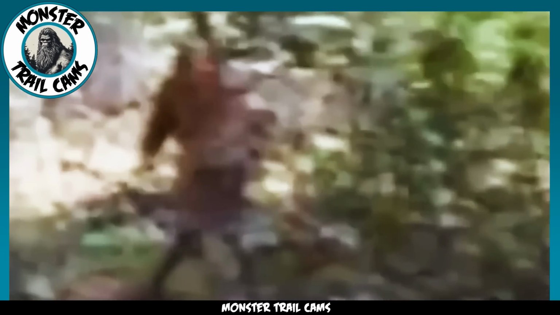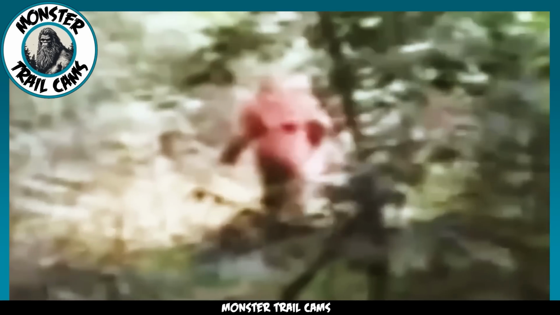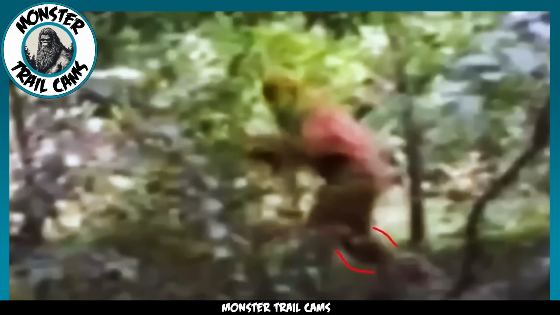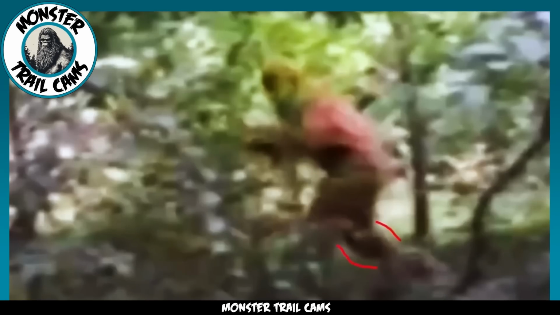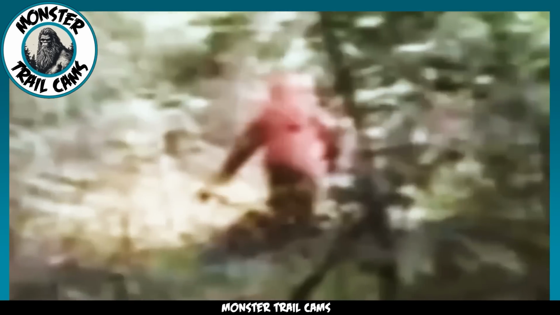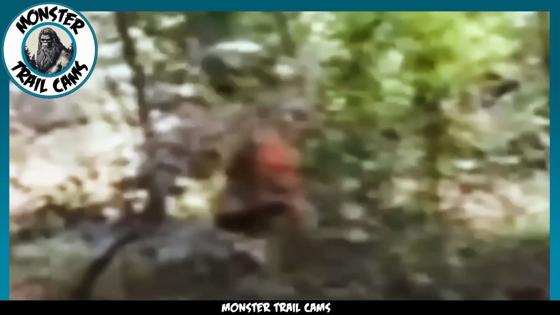As the video plays out, we gradually get a better glimpse of this mysterious creature. And let me tell you, the details are tantalizing. Now, what stands out initially is the color of Bigfoot's coat. It's a rich and earthy tone, almost resembling a delectable bar of chocolate. This Bigfoot is rocking a coat that would make even Willy Wonka drool with envy. But that's not all. Its entire body is engulfed in a dense, luxurious layer of thick hair, giving it an unmistakable wild and untamed appearance.